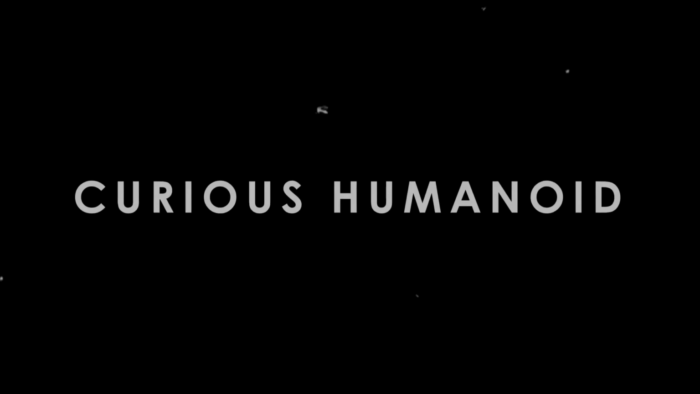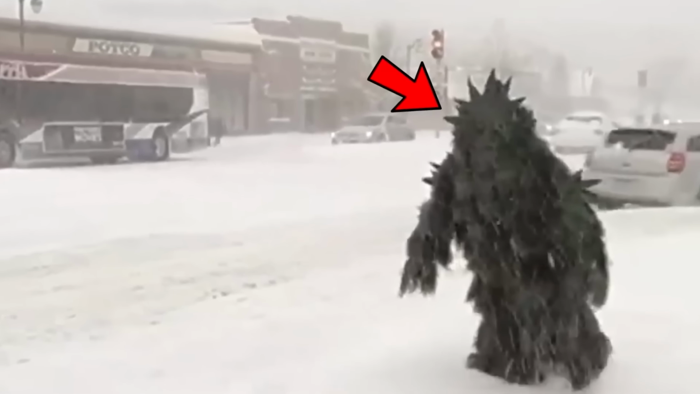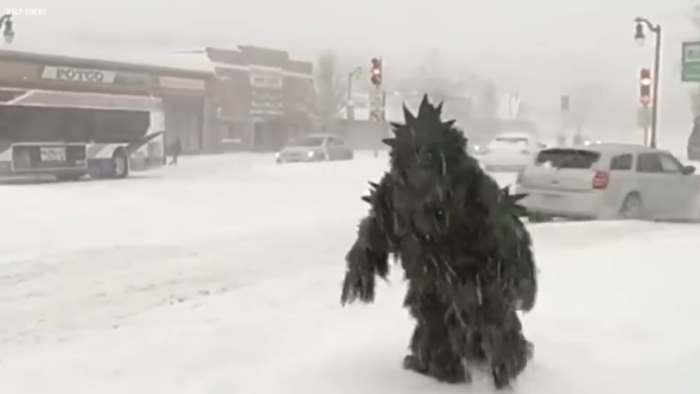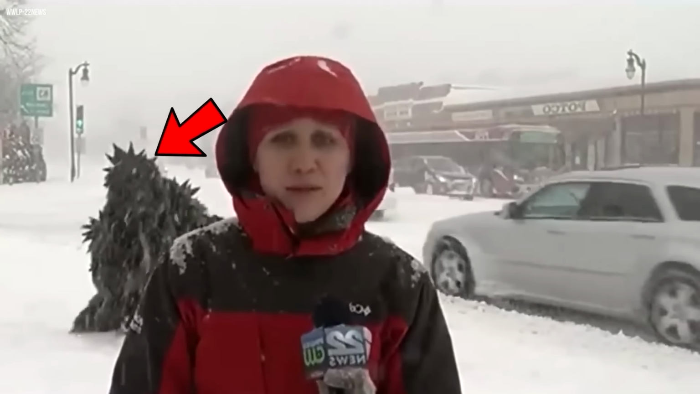Curious humanoid. In a spine-chilling incident during a journal interview, a cameraman inadvertently captured a horrifying sight on film. A mysterious humanoid figure with an unnaturally enlarged body, hunched posture, and a wide head emerged from the shadows, advancing menacingly toward the unsuspecting journalist.